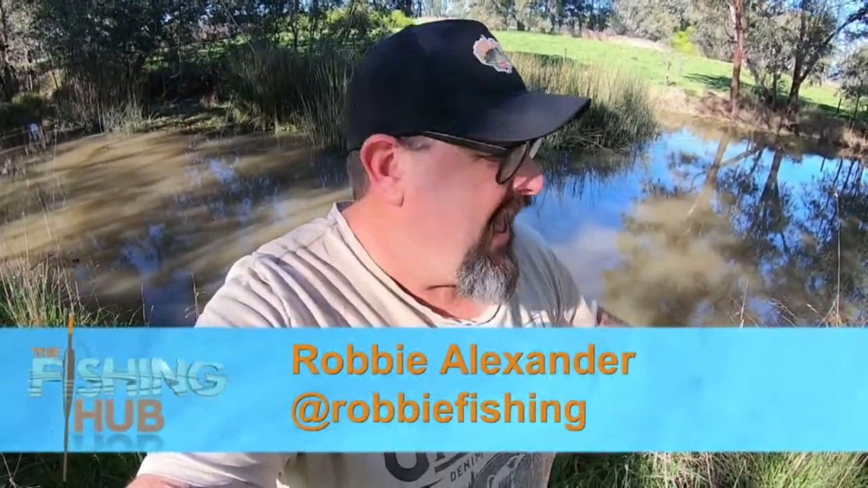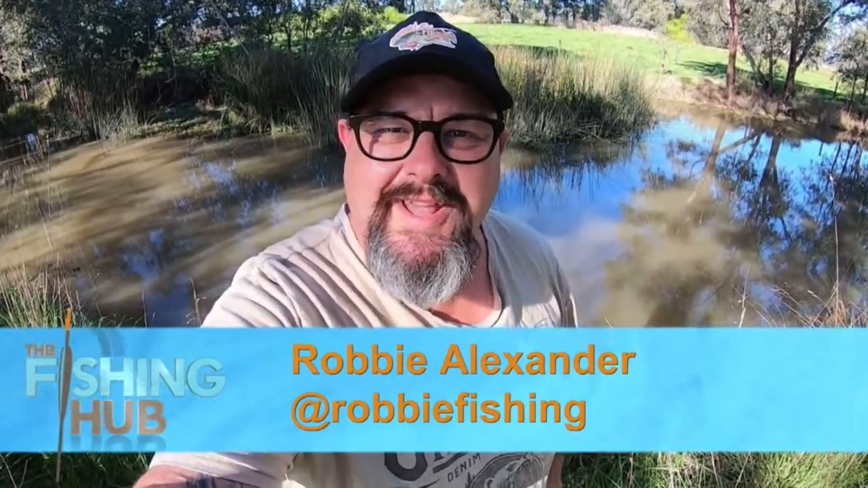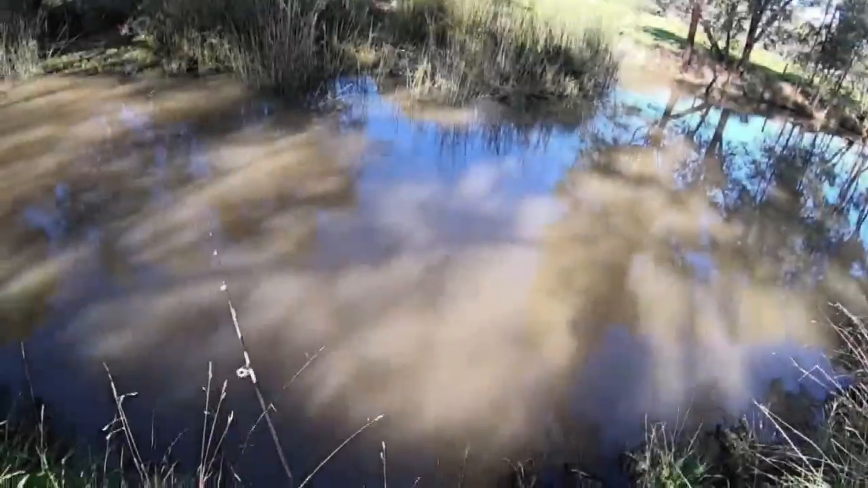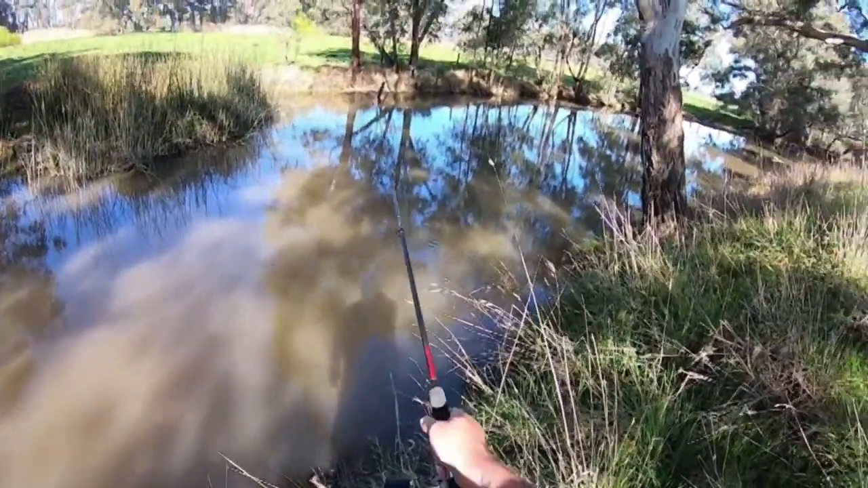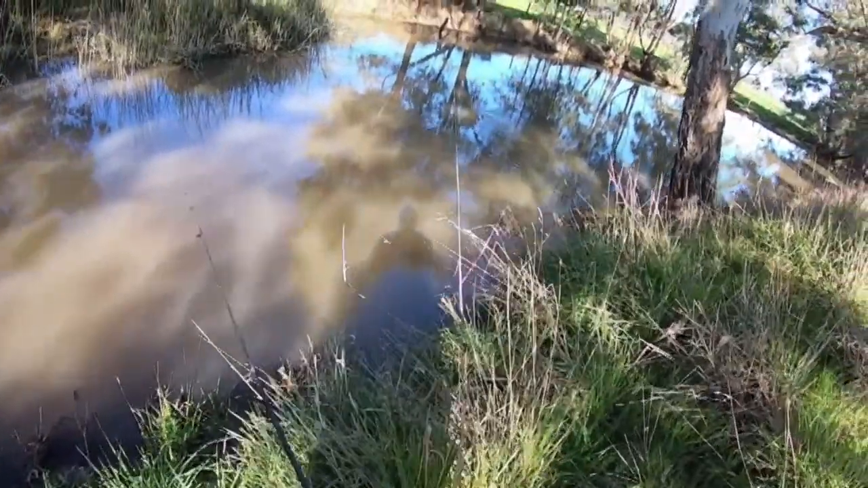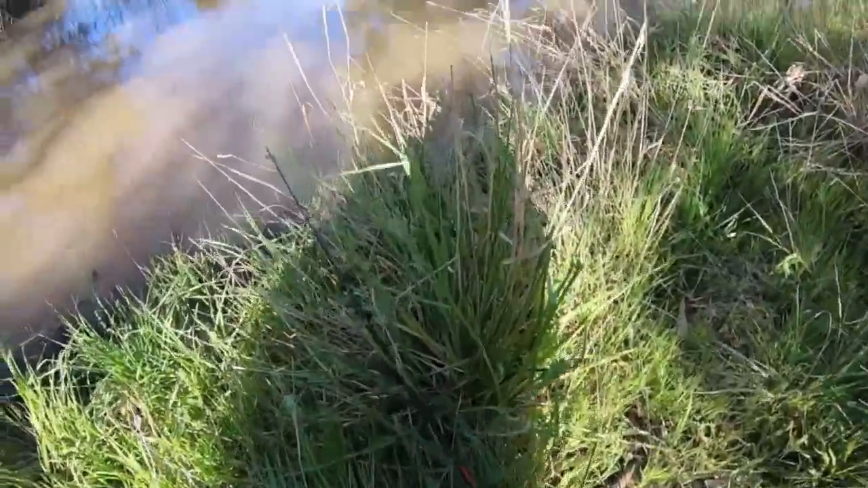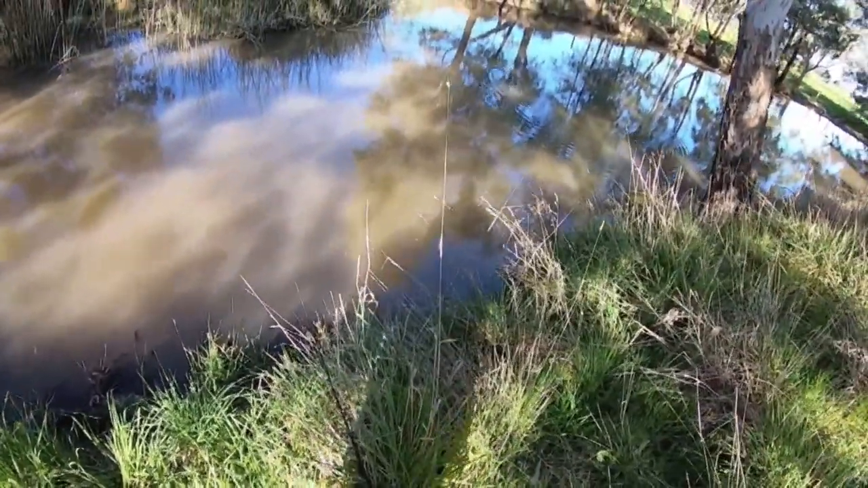G'day everyone, what a magnificent afternoon to come fishing. And today I'm fishing in this little creek and I'm fishing for a redfin, otherwise known as English perch. One can go there. And rod number 2 I might just put down there. Seems to be a little bit deeper where I put that rod there.